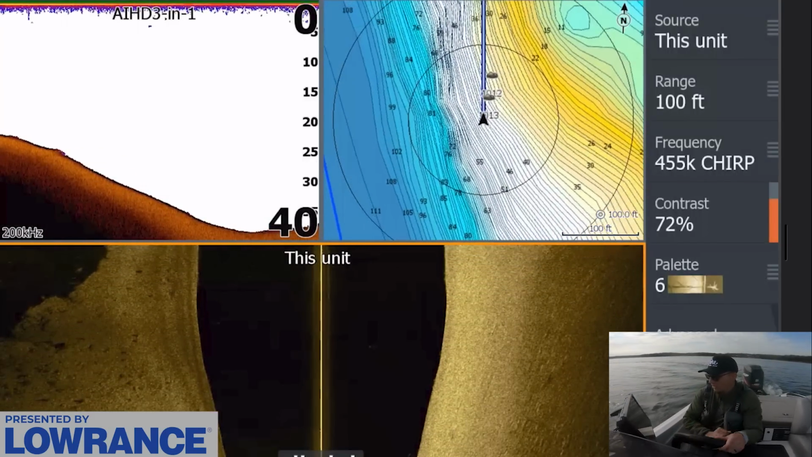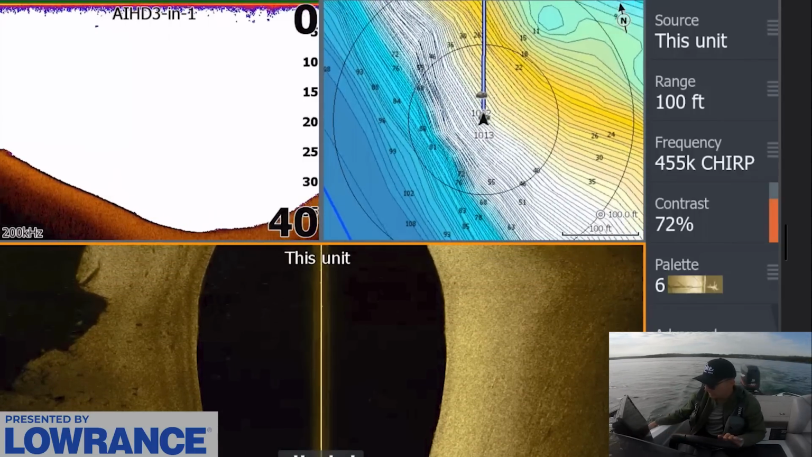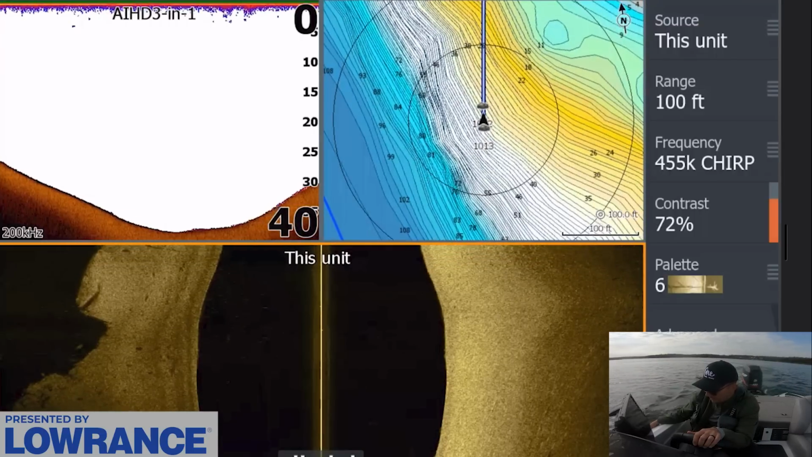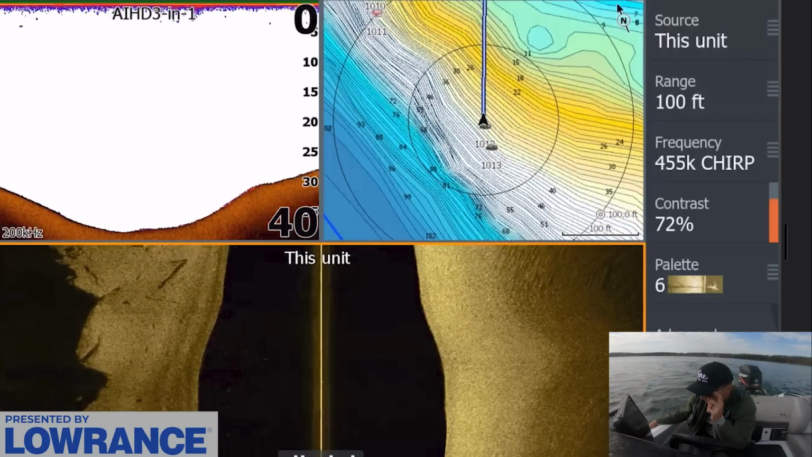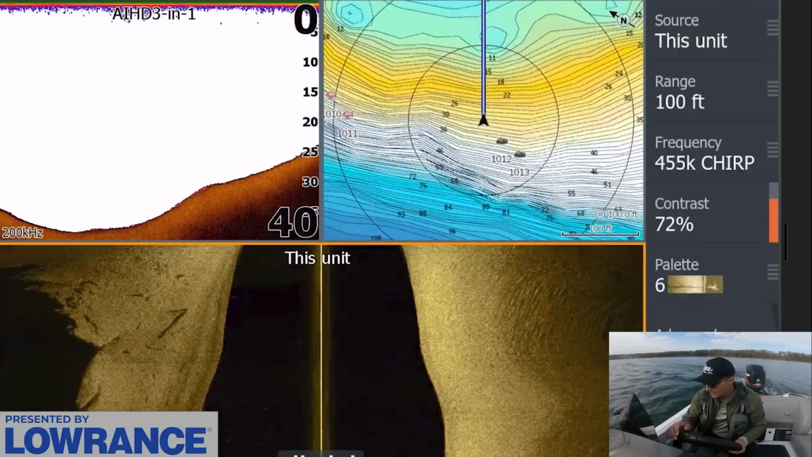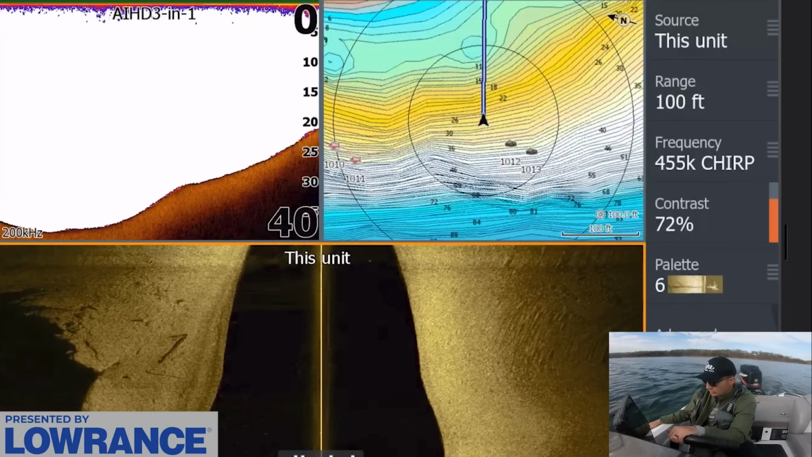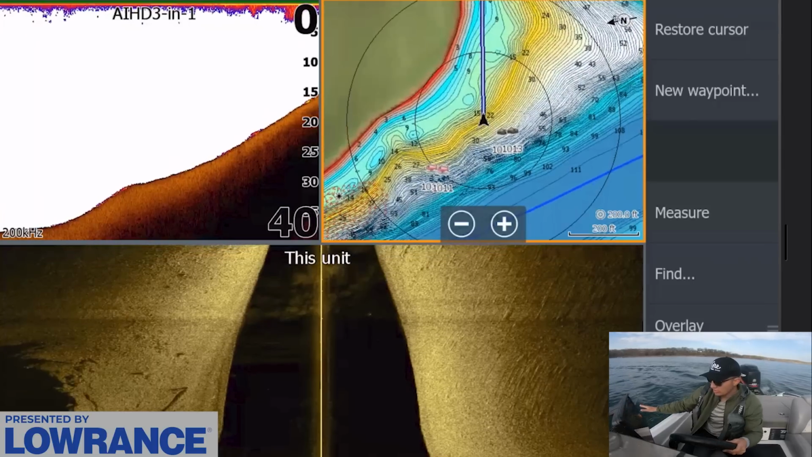This is pretty far out to the channel though, so I'm not 100% sold that this is gonna be where these fish are setting up, but this is deep, 30 foot. No, this is just rock. Okay, that's good to know. So these fish are not this deep, so we need to keep up in that 15-foot zone. We need to find a flatter part of this point probably than this really steep section.